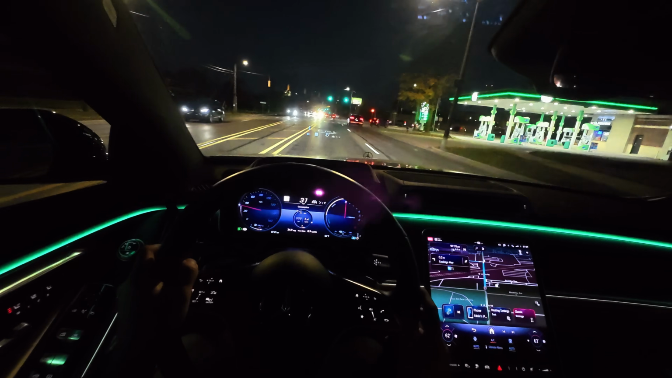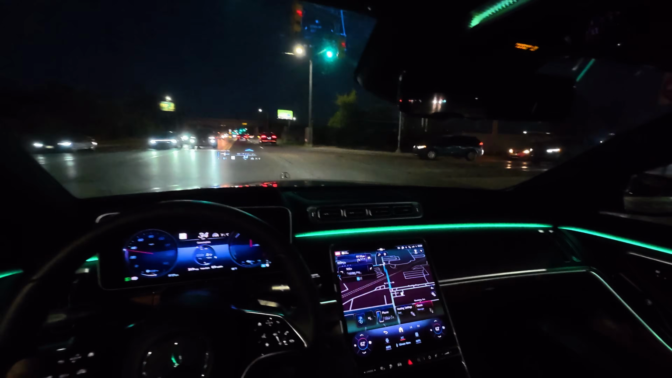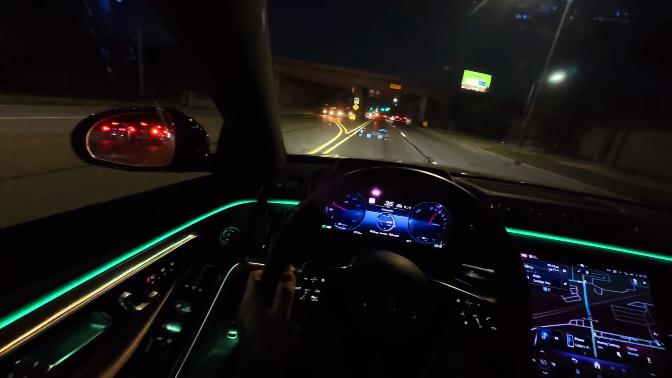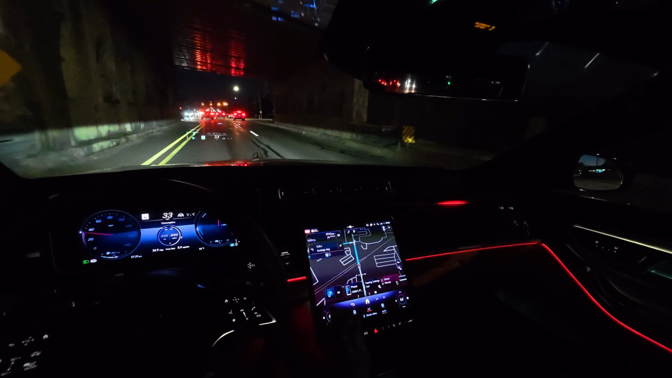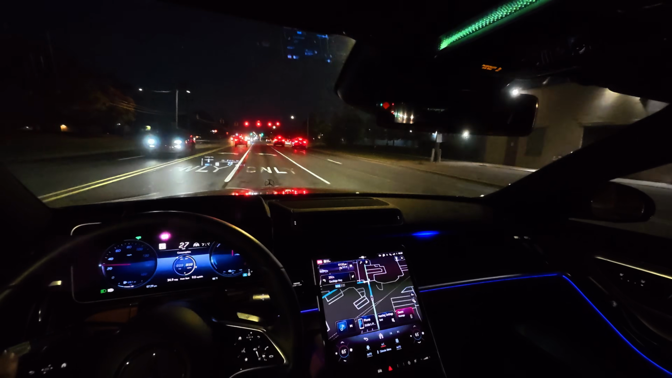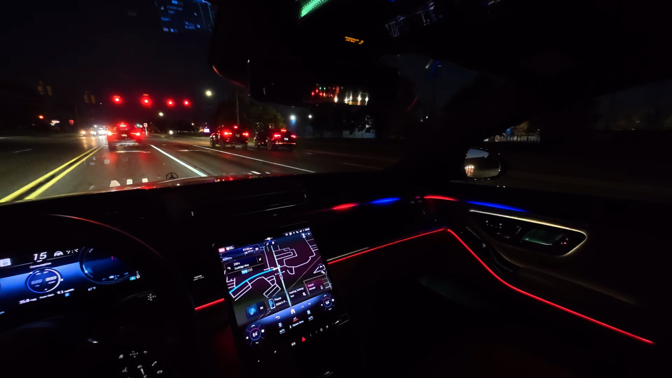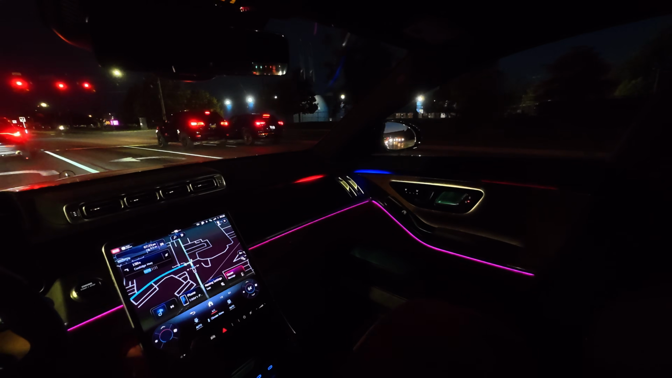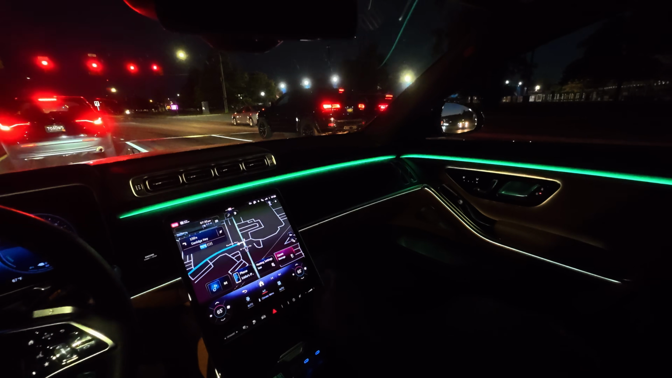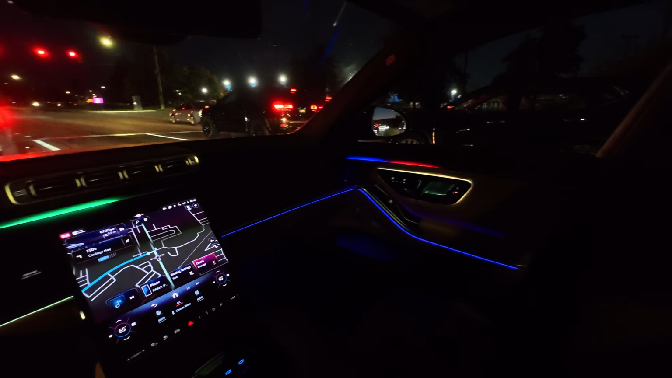Here are some really cool things the S-Class does at night with all of the ambient lighting. When you go to raise your temperature, you get this little red animation line that runs across the interior. Watch that. Isn't that cool? And the reverse happens when you want to get colder. It's blue. Like that is very, very cool. And if that's too distracting, you can turn down the brightness, you can get rid of that. But same thing on the passenger side. Playing around with that lighting.